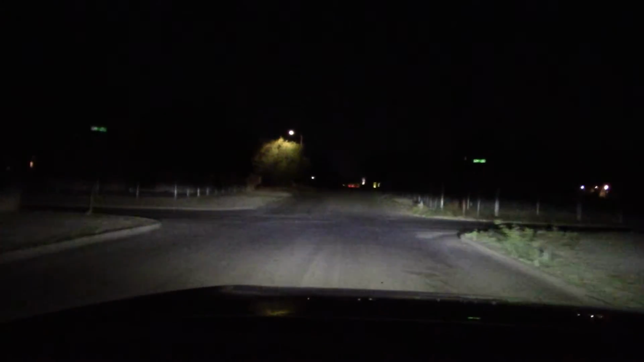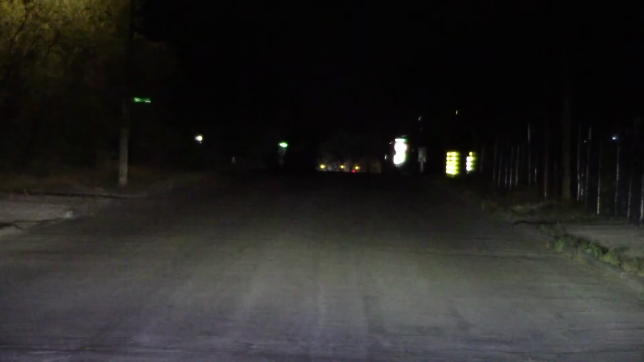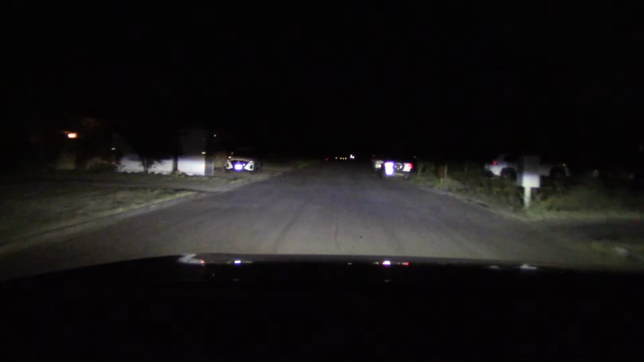Got the low beams on at the moment, but turn the high beams on. Working pretty good. I'd say these headlights pass. I don't see a problem.